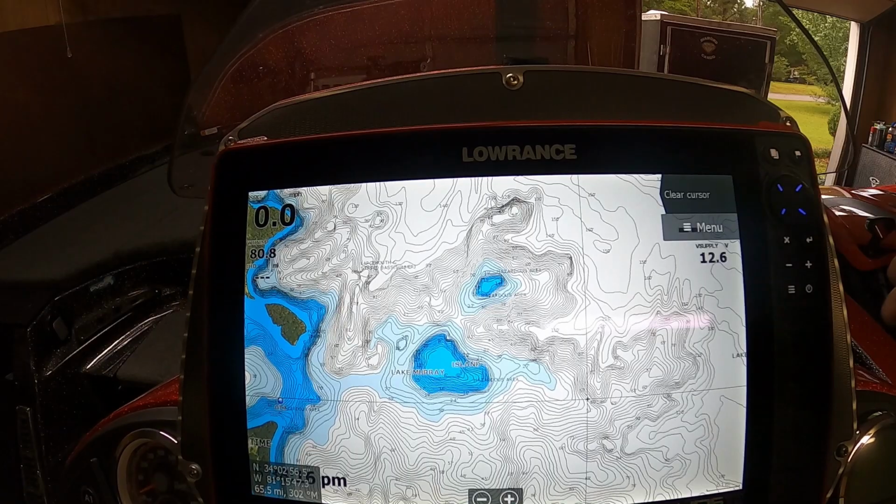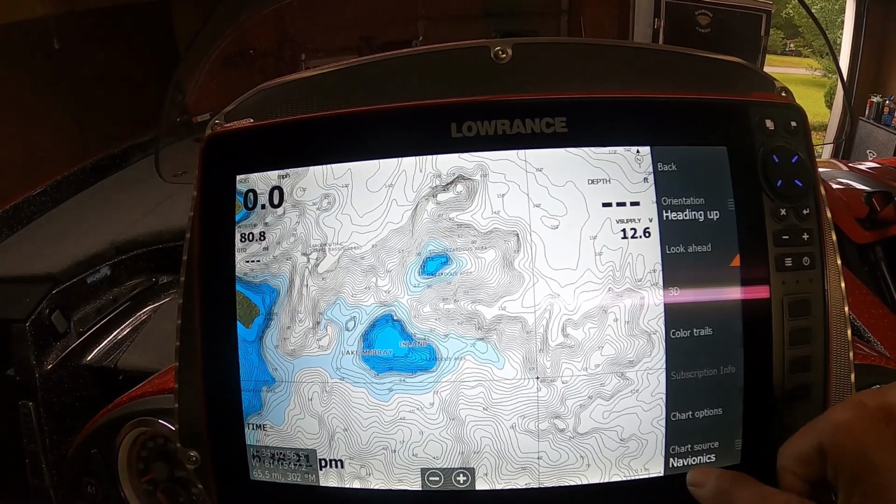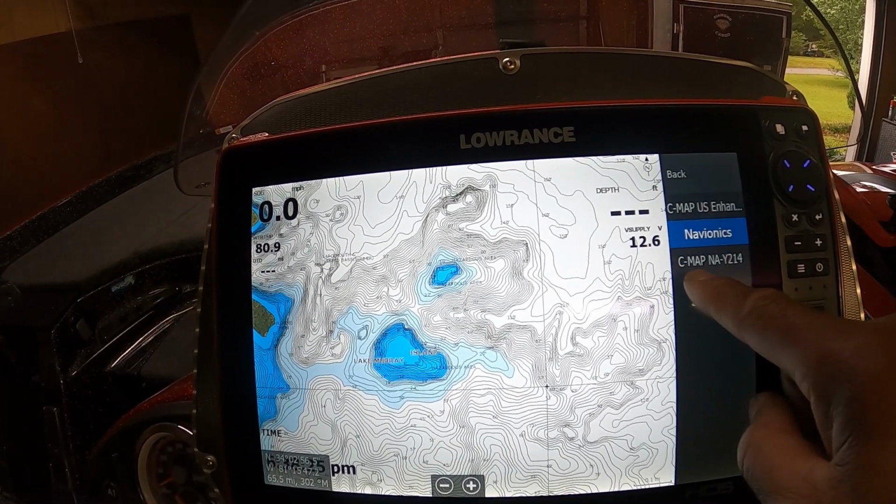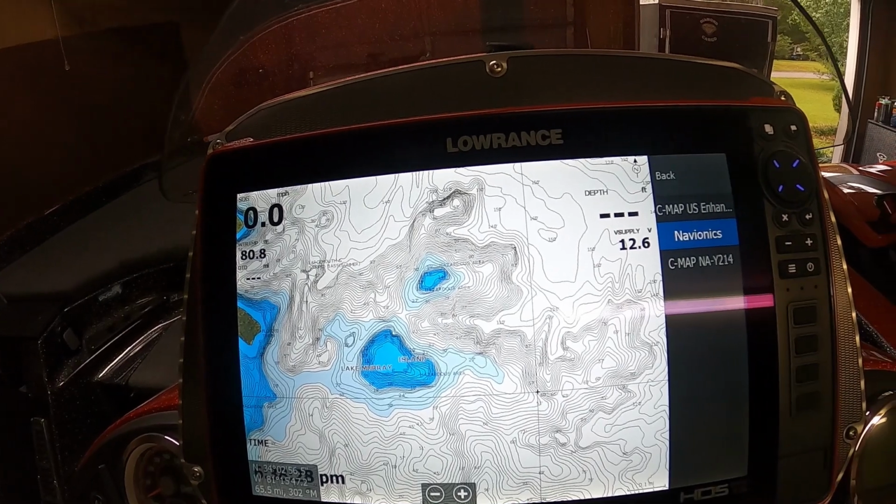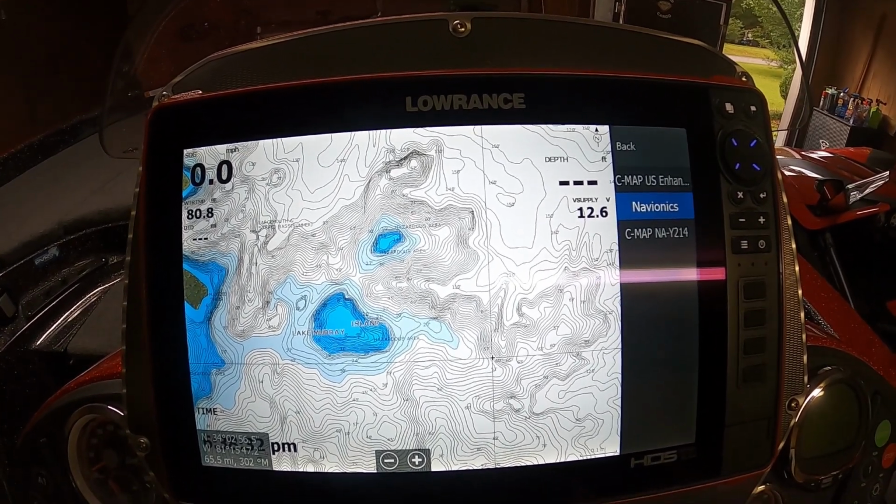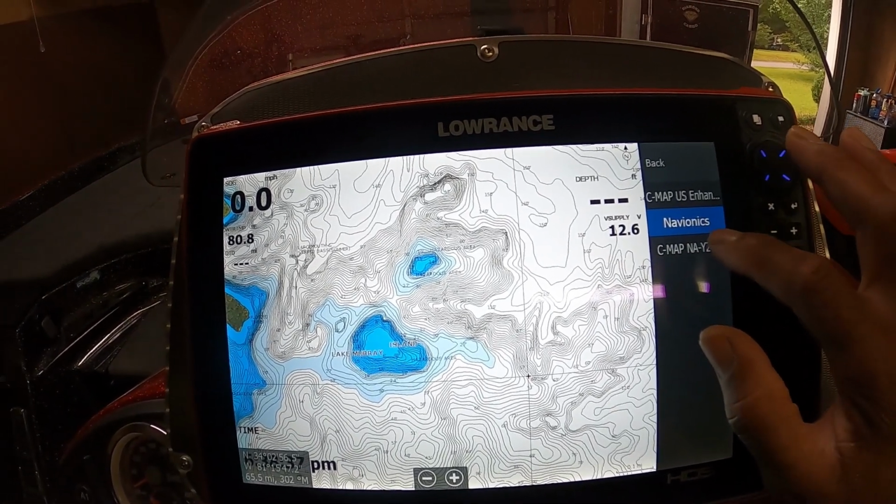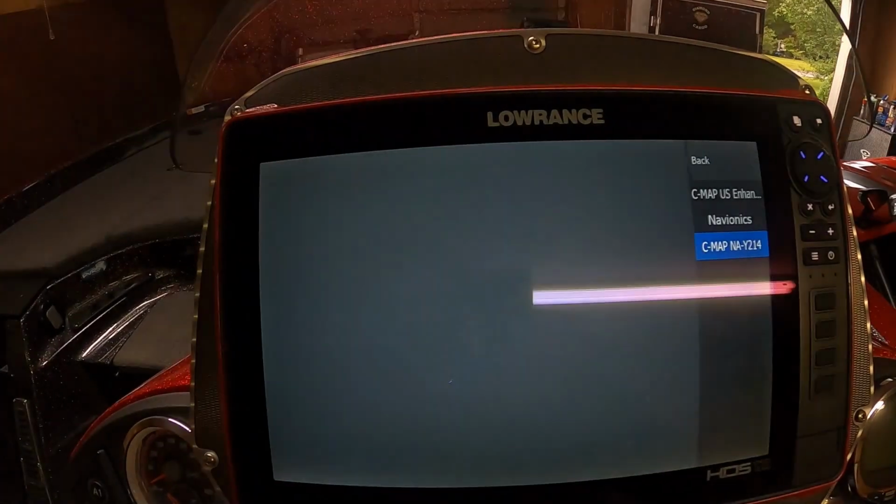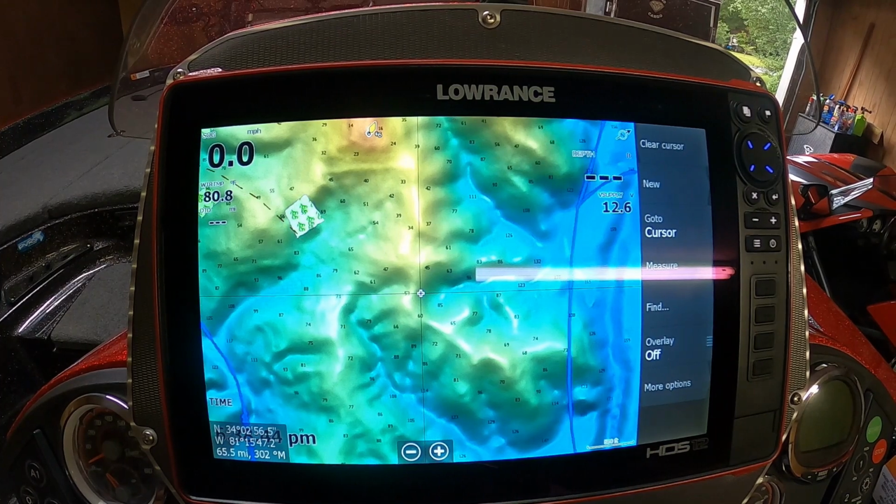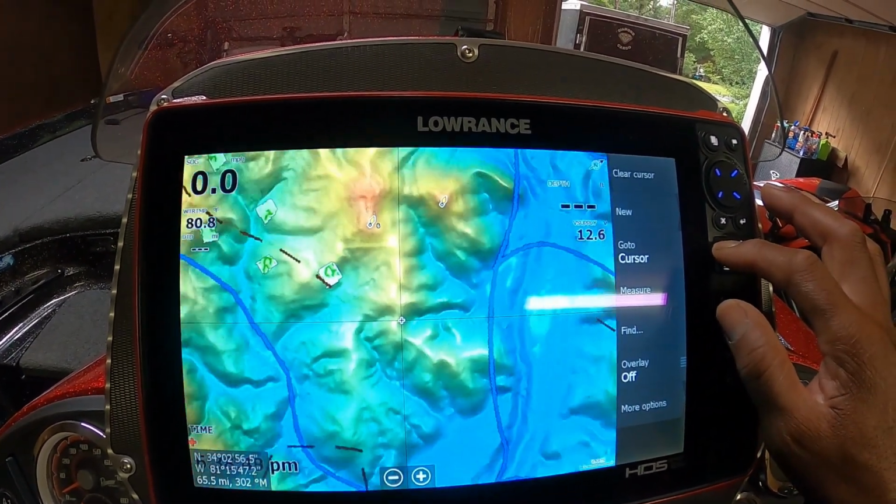So I'm going to go to Menu, More Options. I'm going to go down here where it says Chart Source, and I'm going to choose my CMAP Reveal card. That's the North American Southeast, right here. So we'll choose that, and our map, give it a second to load. We're looking at the same region of Lake Murray. All right, that's the same area, we didn't leave.